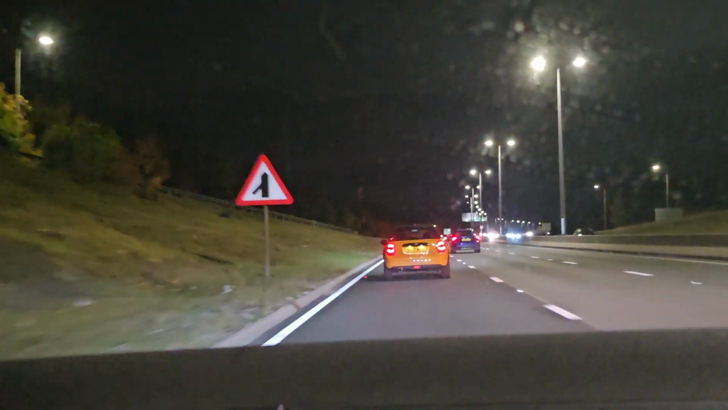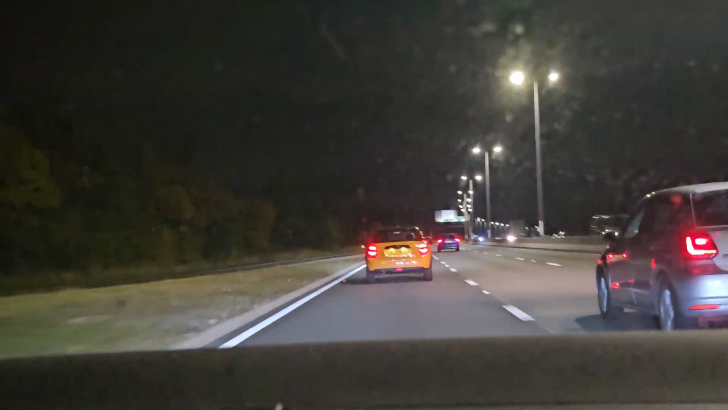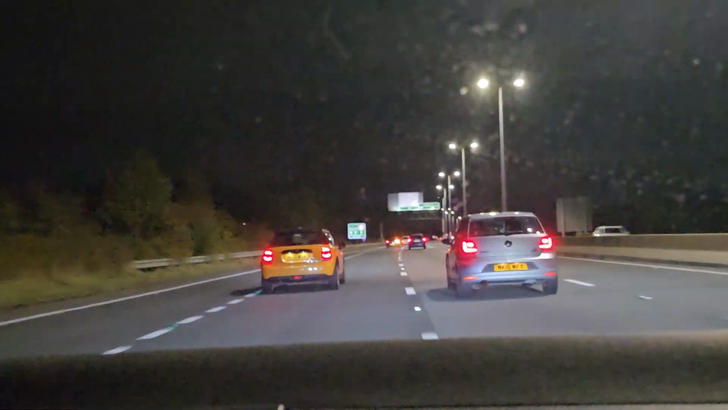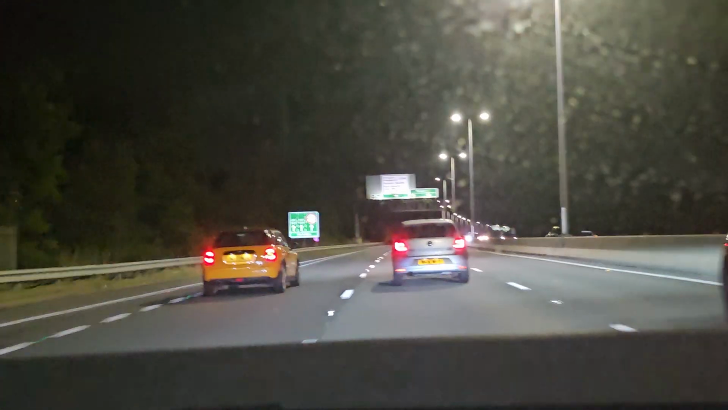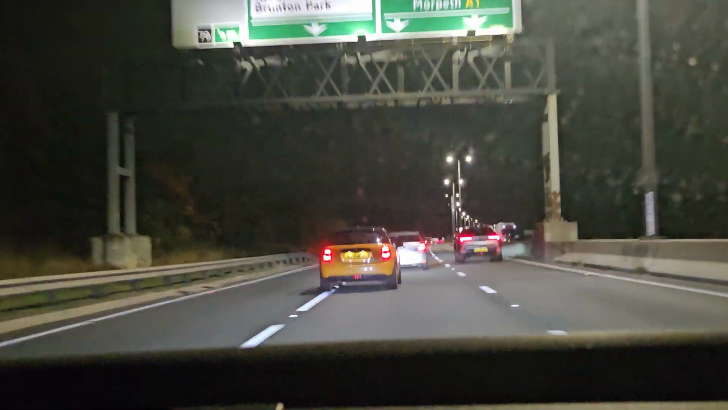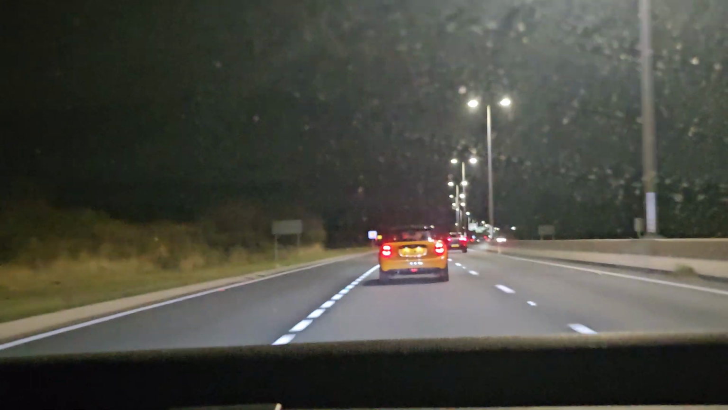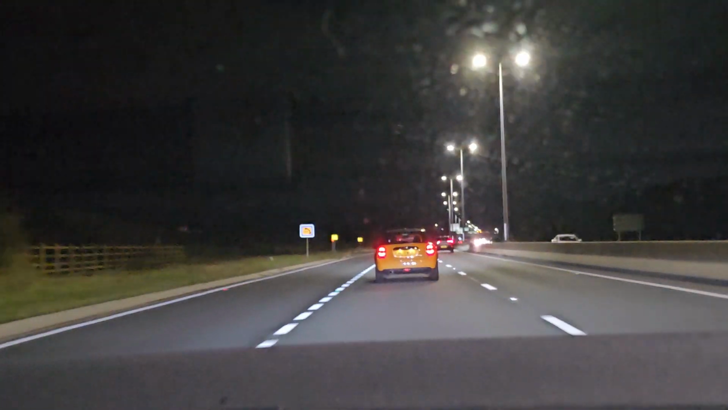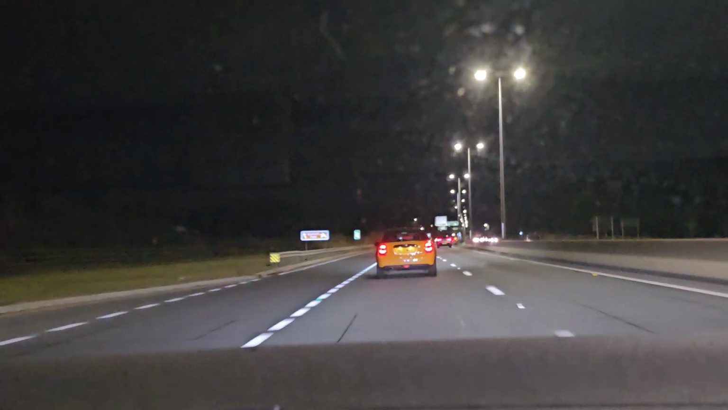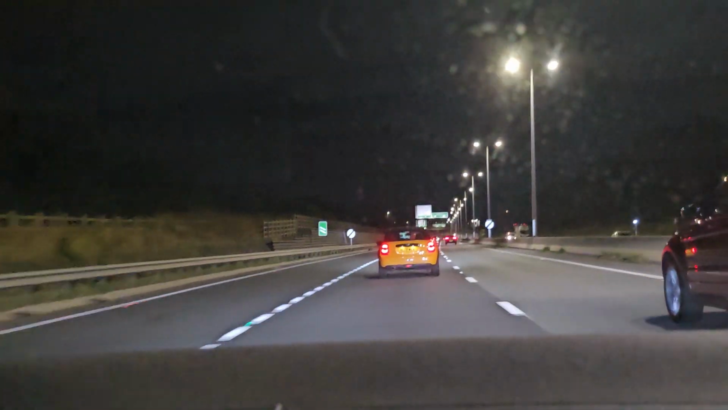Well, we're in 5th gear, and up here we've got to get into the right-hand 2 lanes, so that's what we're going to do now. Temperatures today are 14.5 degrees at this time of night, and on the high grounds we're getting frost warnings, so big differences between the altitudes obviously.